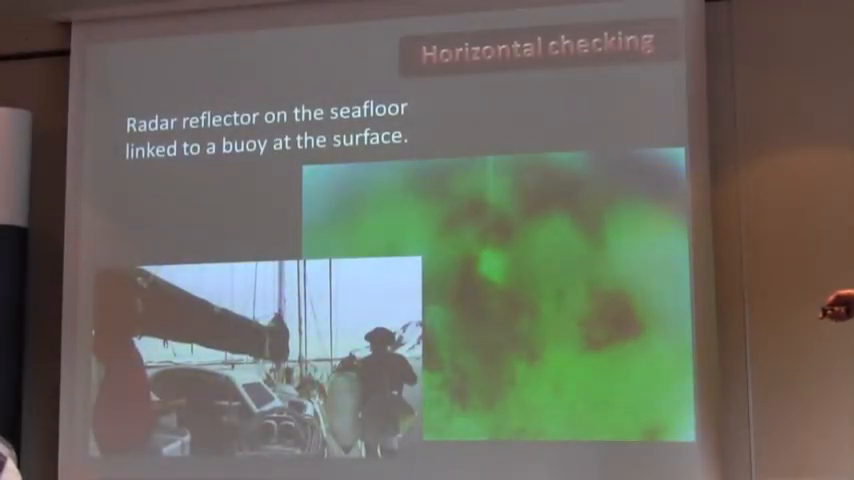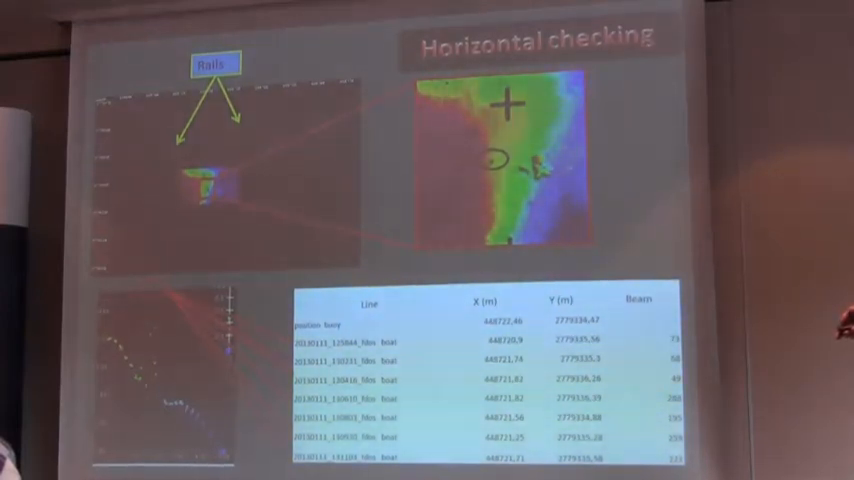Of course, horizontal checking for positioning is very important too. So we need to find a solution, and again, because there is not an obstruction with a perfectly known position, we need to find solutions. So a radar reflector was put on the water, linked with a rope and a buoy on the surface.